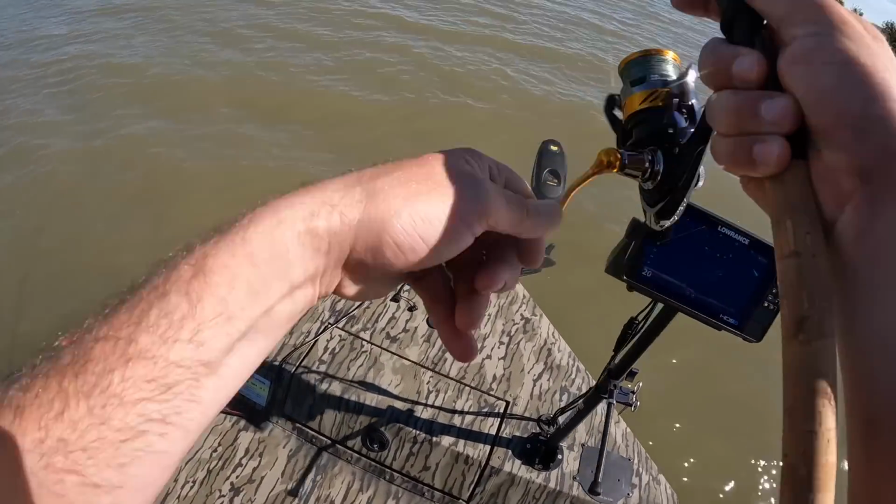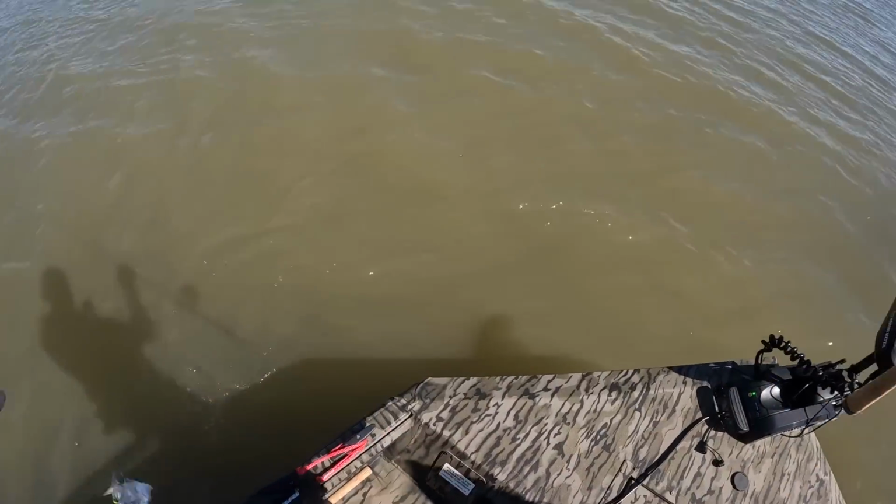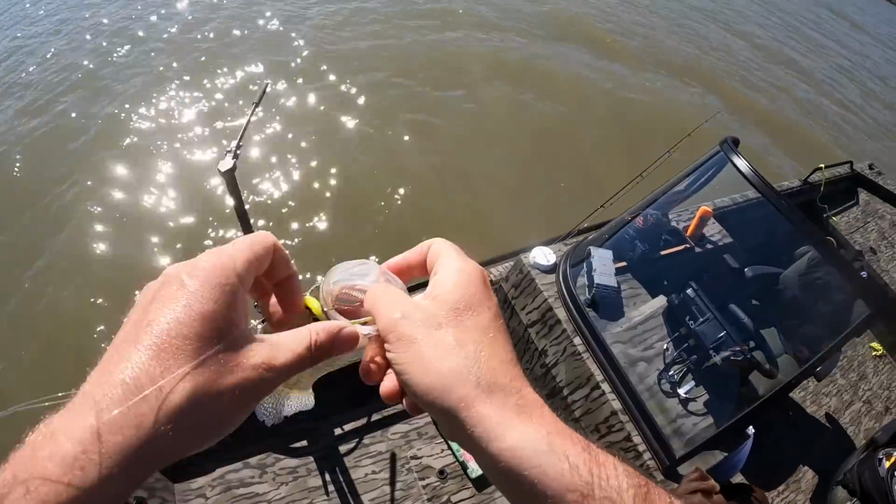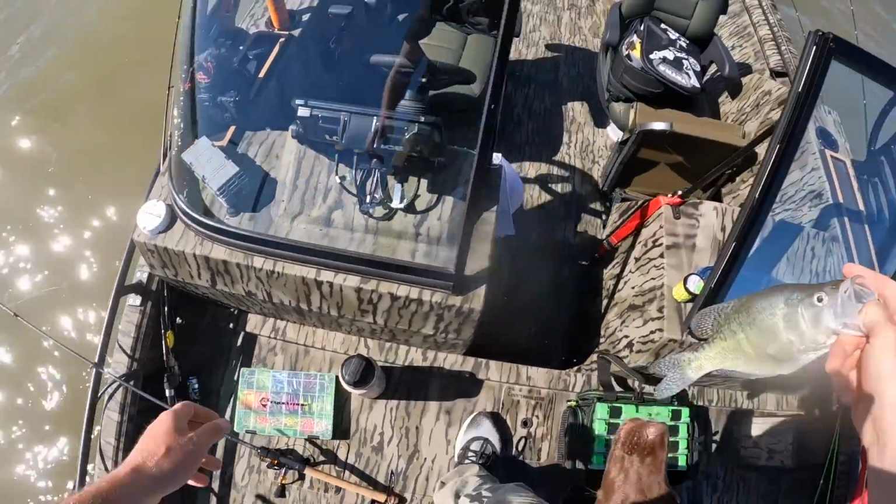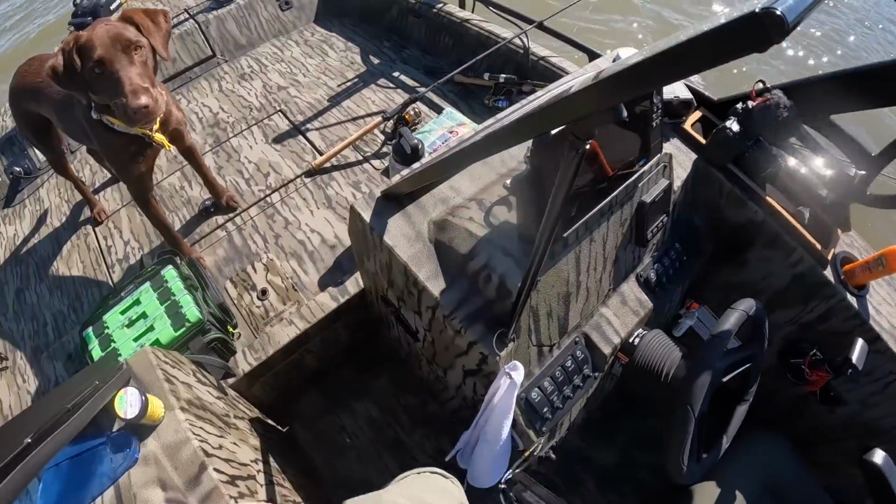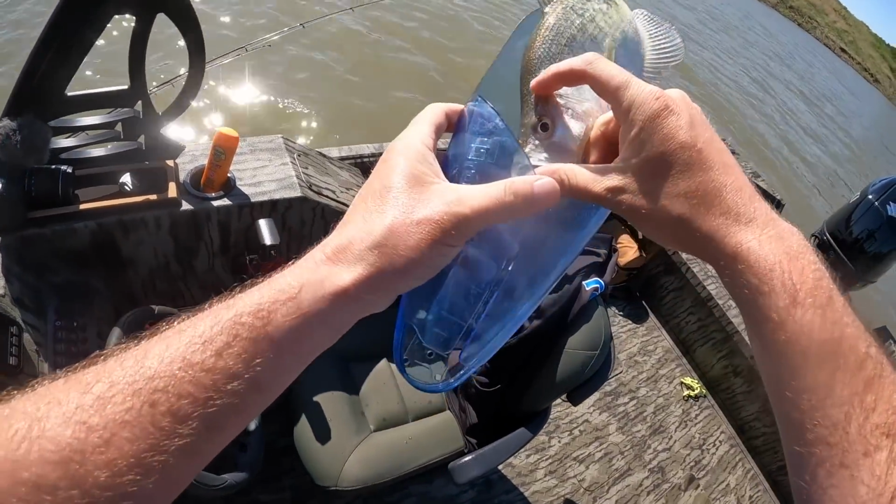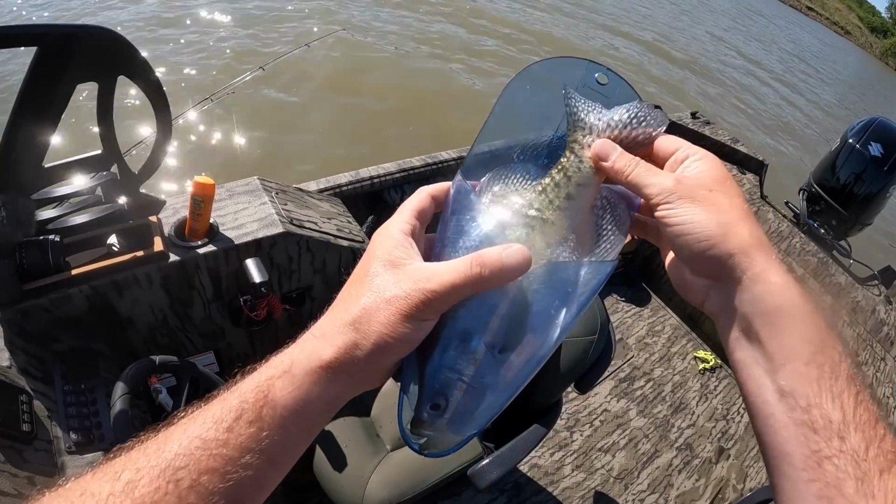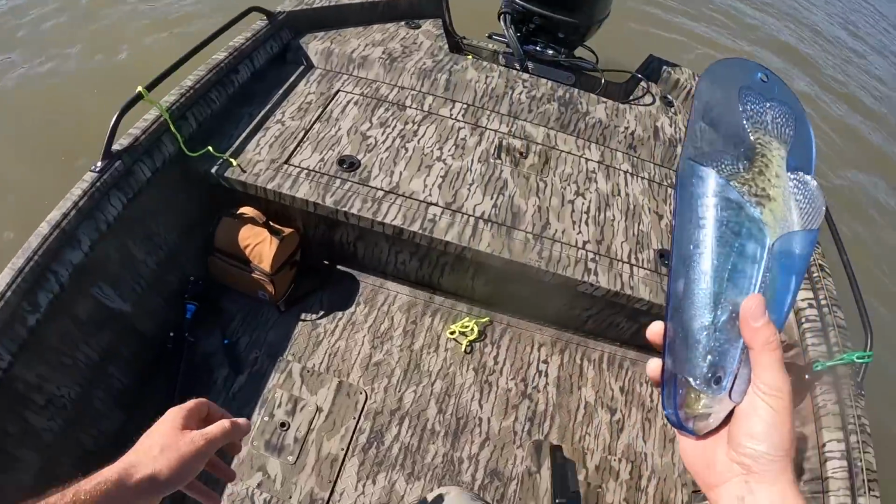That's a good one. That's a good one. That's a really good one. Catching a few. What's that? Oh yeah, dog loves them. That's a 12-incher right there.